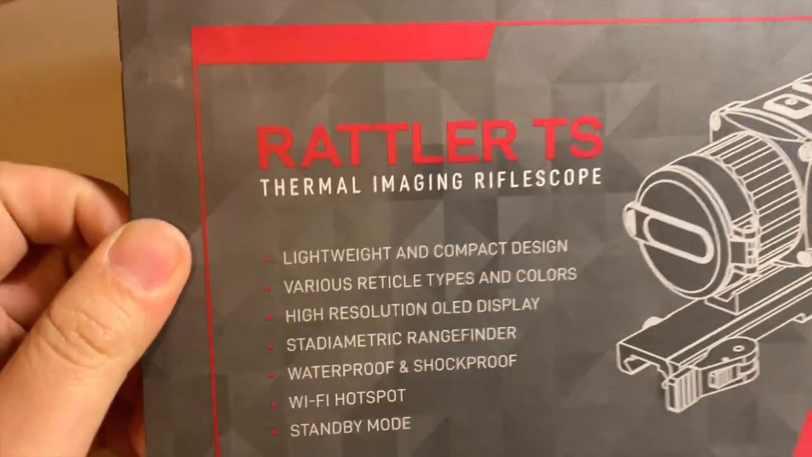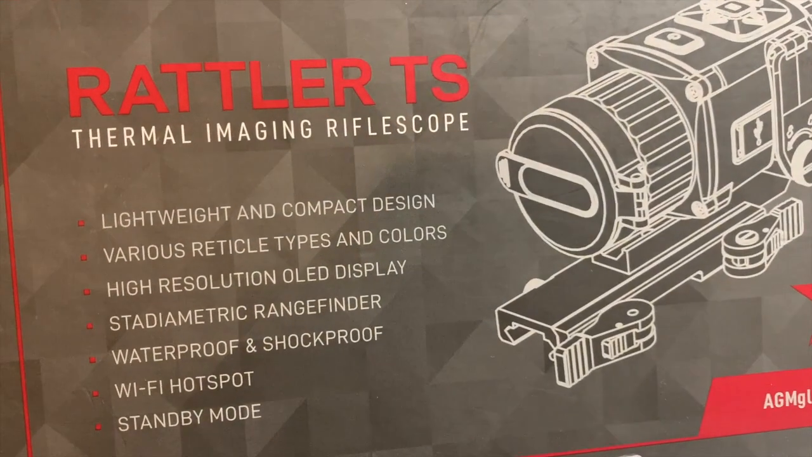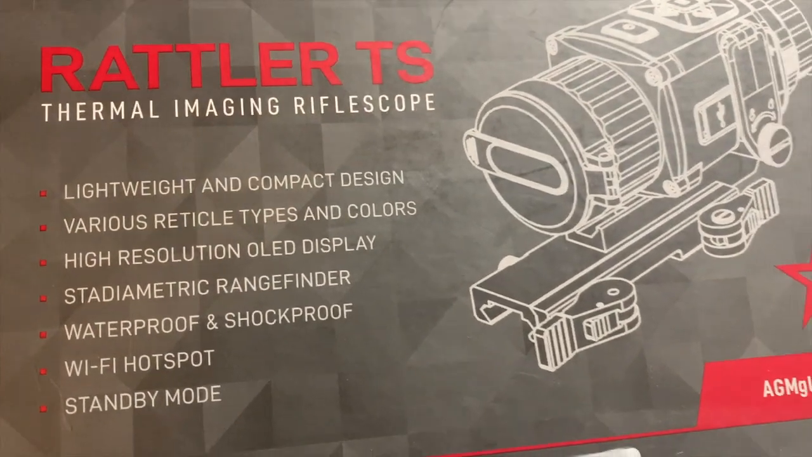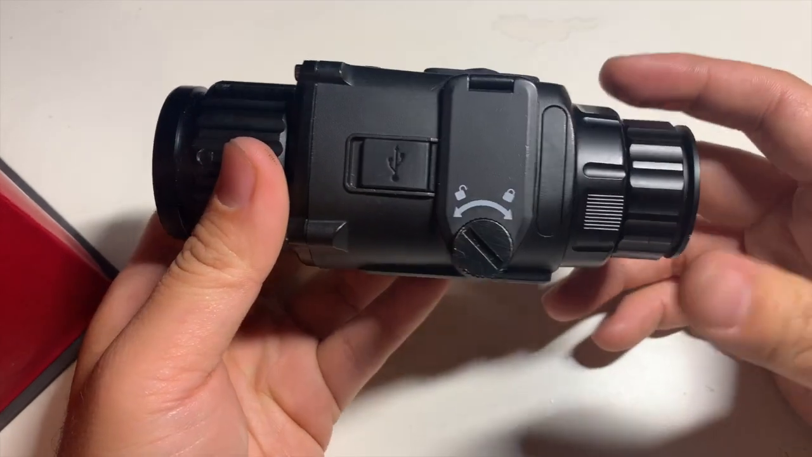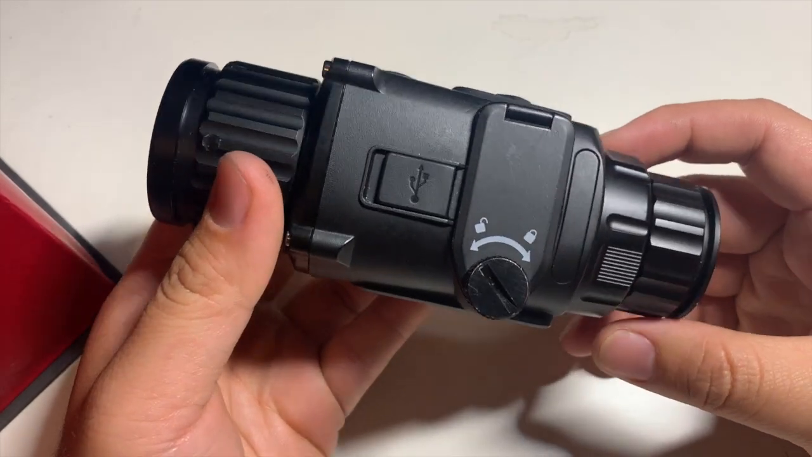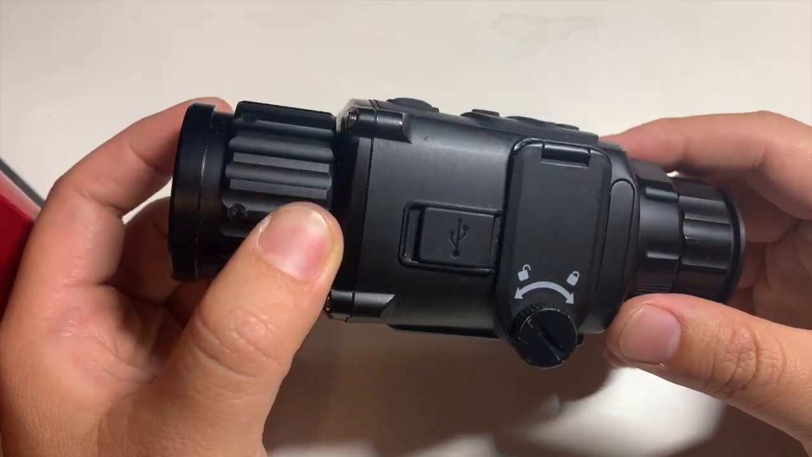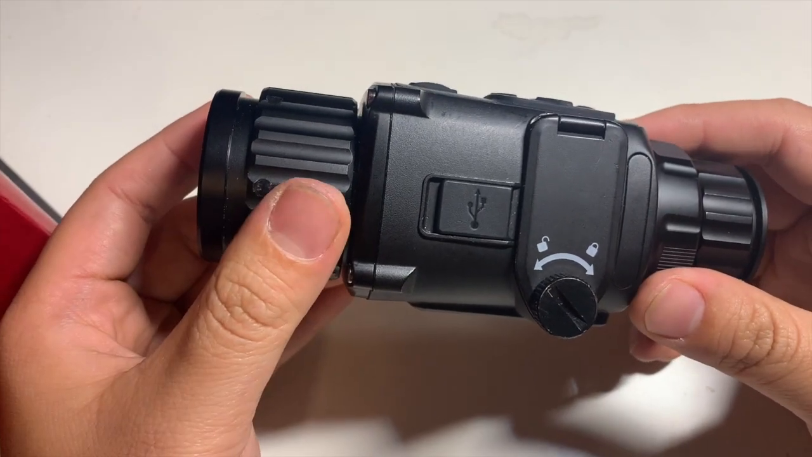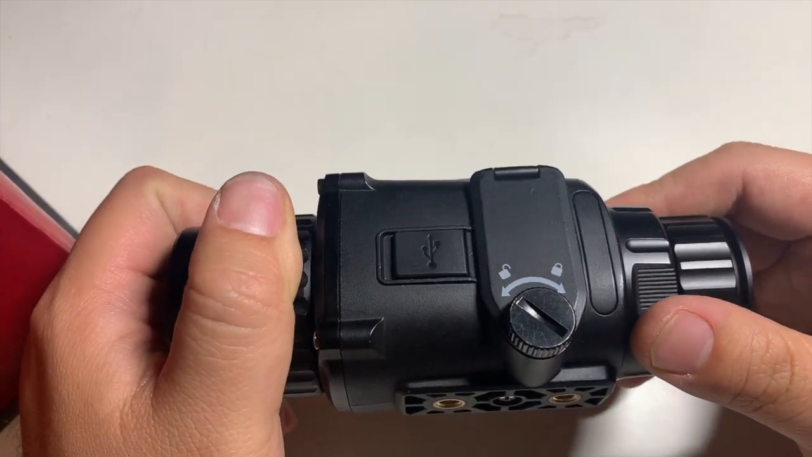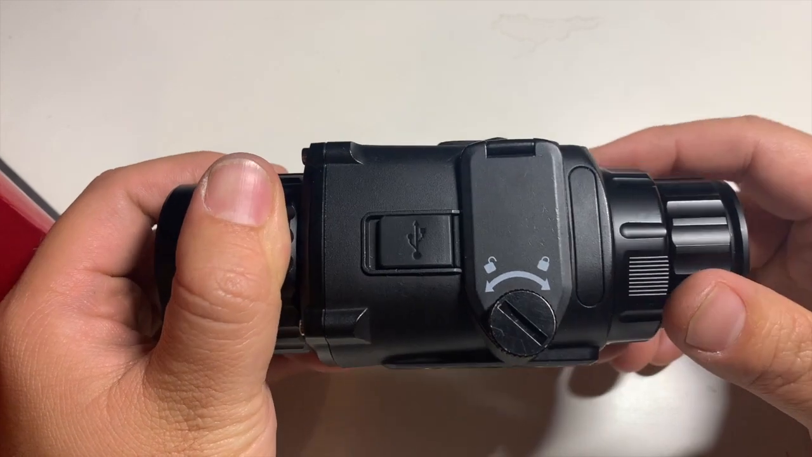So today we're going to be looking at the AGM Rattler TS25-384. I am new to thermal optics. I don't really know what I'm doing or what's going on, but I just wanted to share some initial first impressions. Now, like night vision, when you get into the world of thermal scopes, it's just expensive. It gets really, really expensive very quickly.